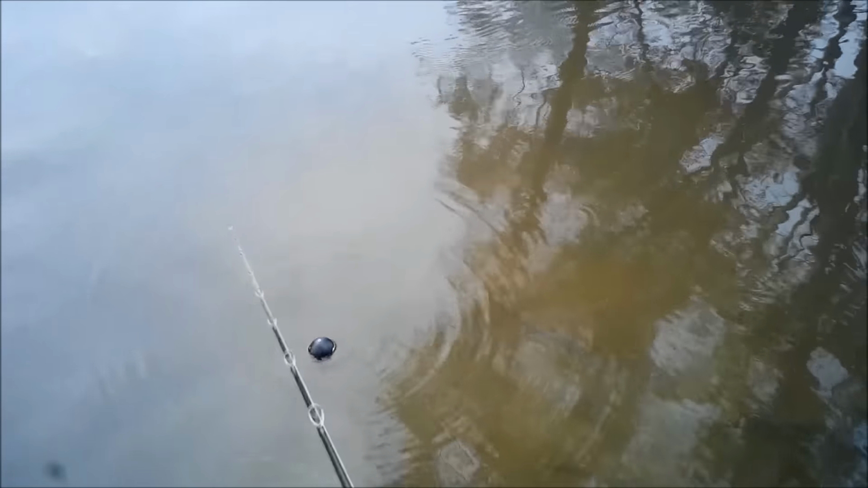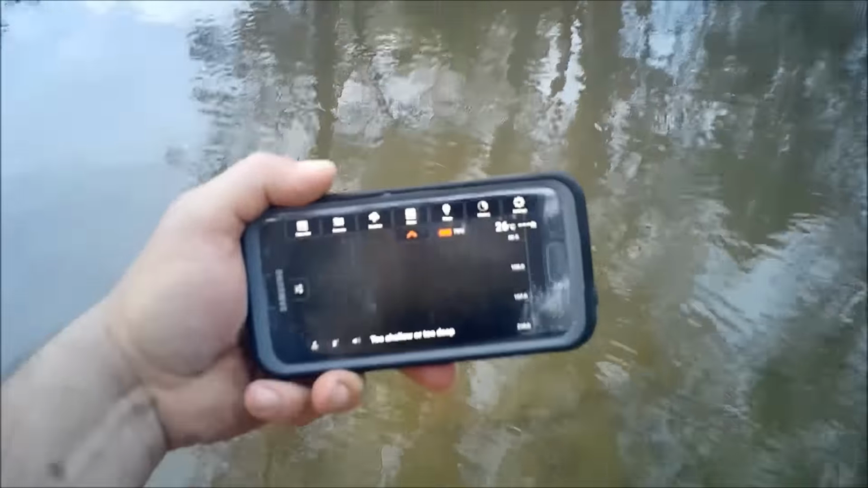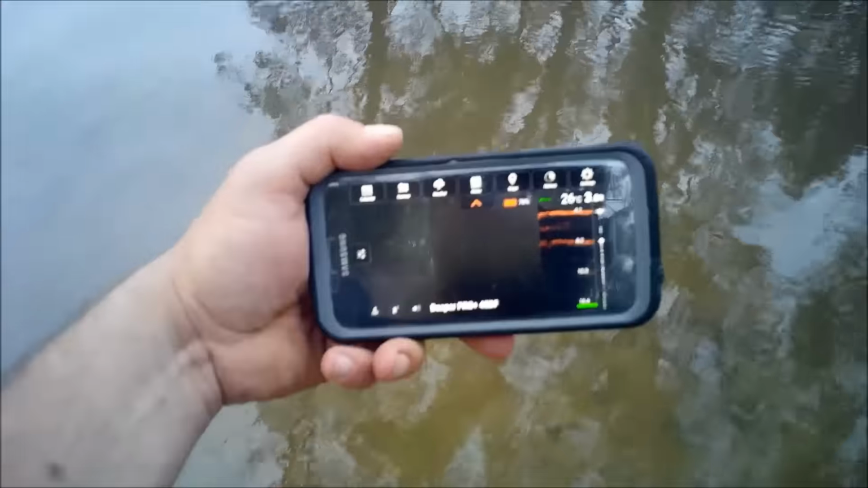Right, now that should nearly automatically tell me everything I need to know. Too shallow or too deep, it's saying, and that's fair enough because it's just there in the shallow water. Right, so let's cast it over there. No, so it's over there, and it's in 3.2 feet. 3.2 feet with a smooth bottom.